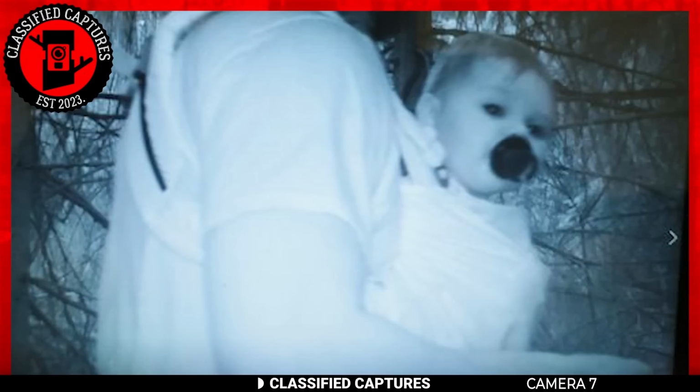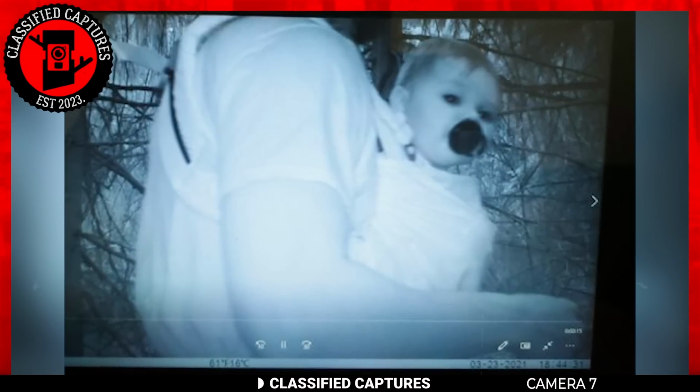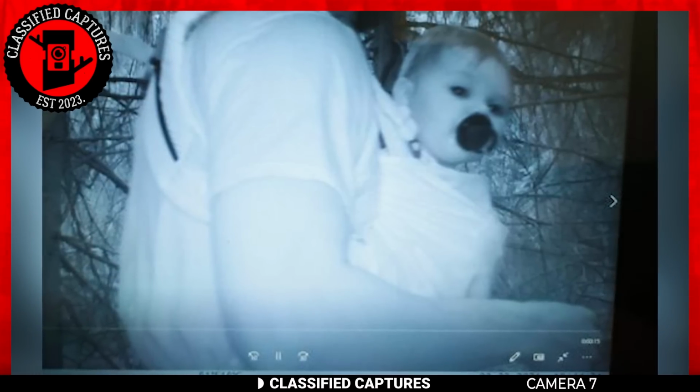Observe this intriguing image closely. It appears to show a person, possibly a mother, carrying a baby with what seems like a pacifier in its mouth. What could they be doing in the woods at this time, and why have a baby with you? Unless for some reason they were lost in the woods, which is understandable, but if not, then why?